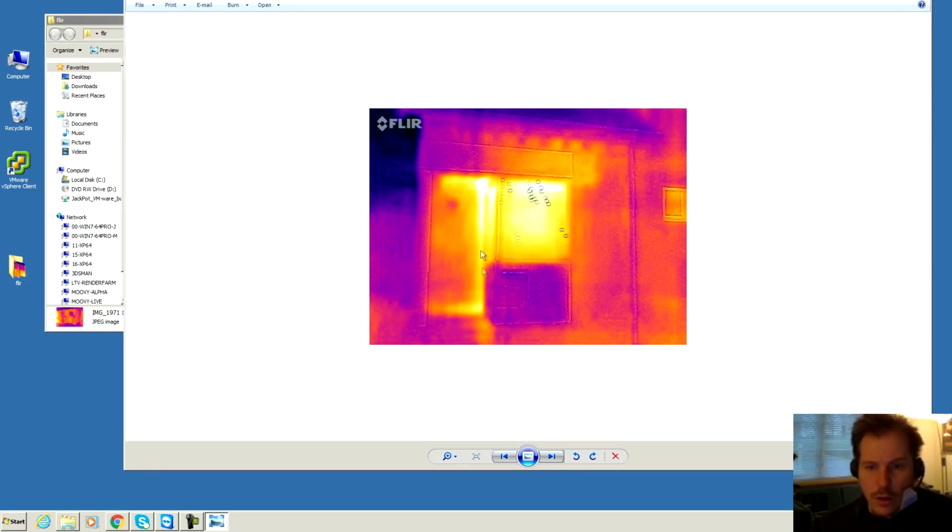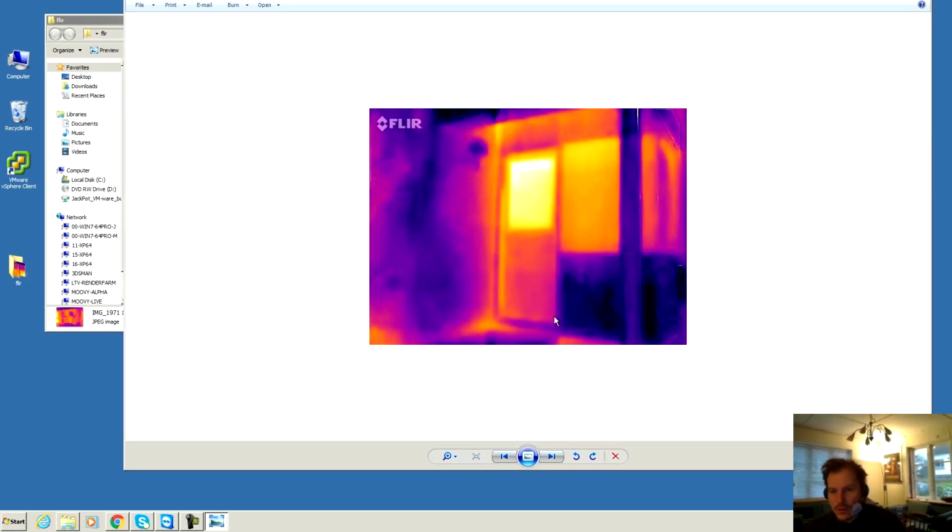Over here is the door, and that is not specifically airtight, I can see. This is my mailbox. It's not very visible. Here is the door from another angle.